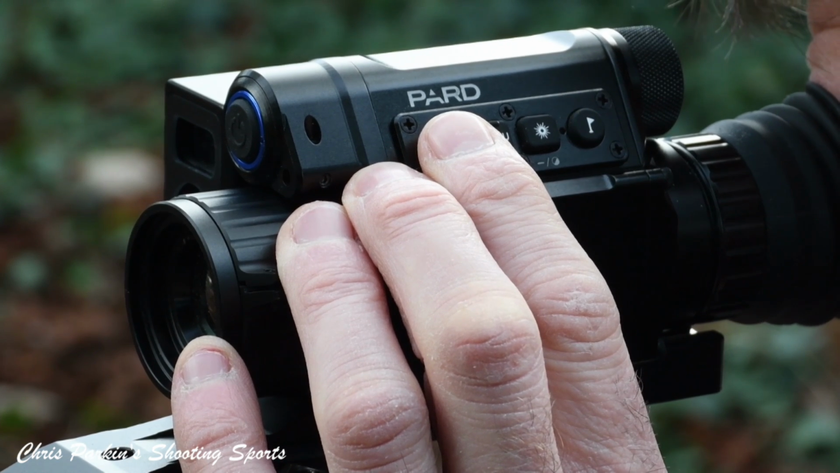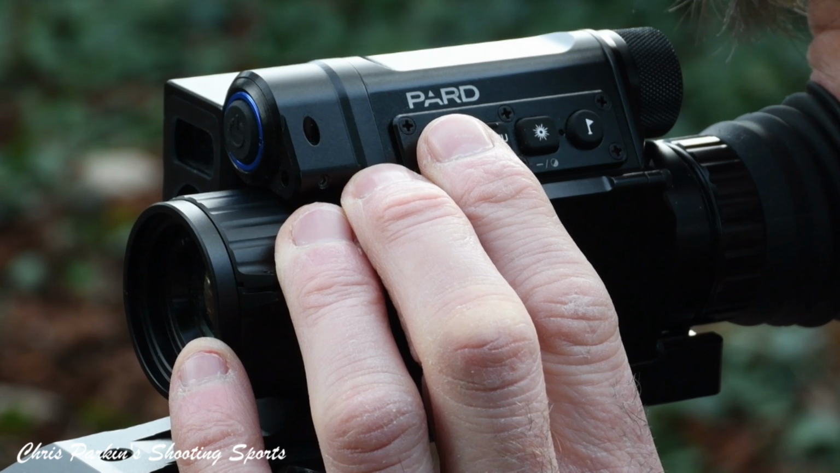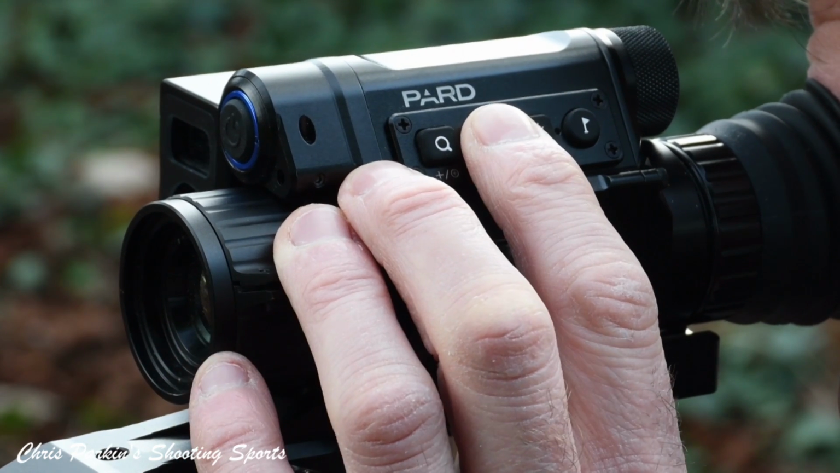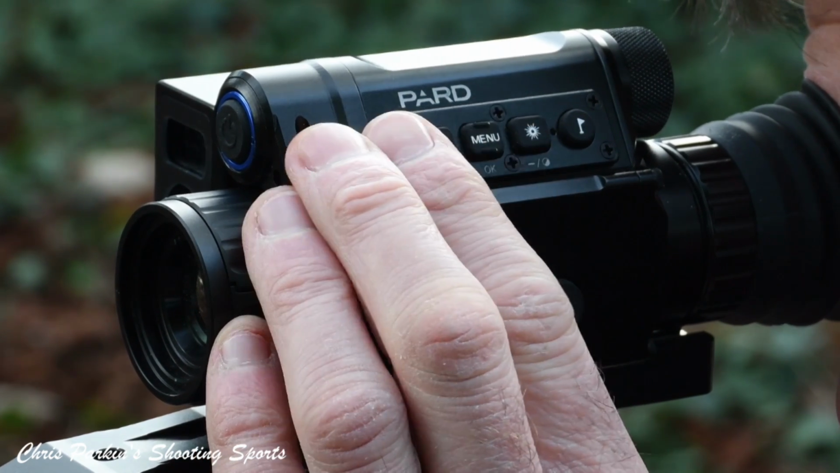I can keep the rifle aimed where it was with a secondary crosshair, and I can move the original crosshair to the impact point of the bullet or pellet. Press the menu button again and do exactly the same thing for the Y-axis, which was correct.